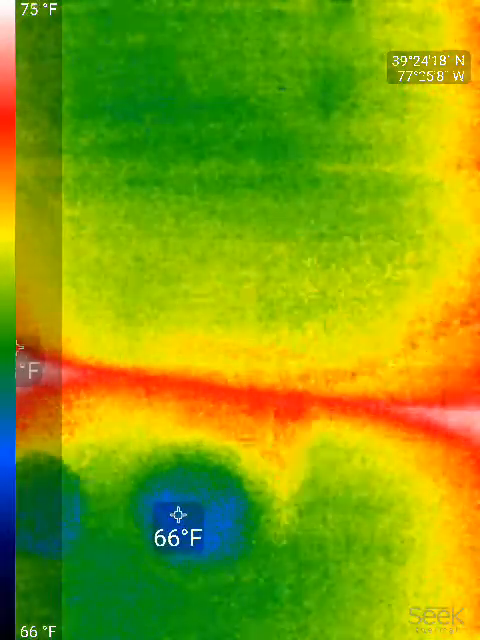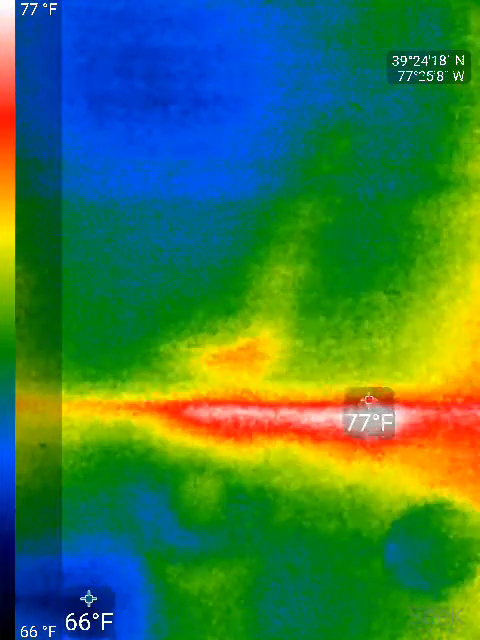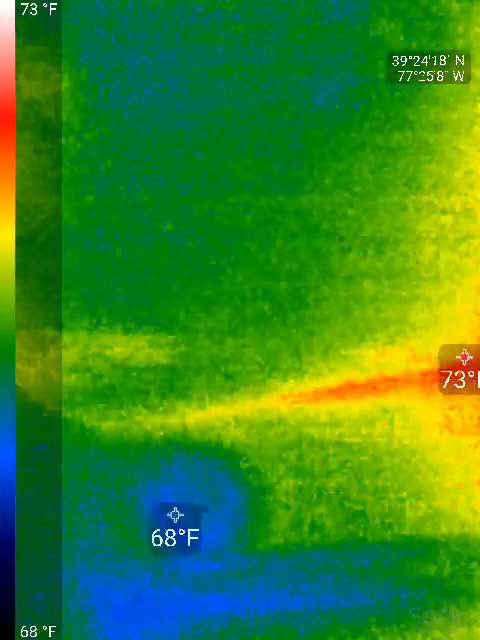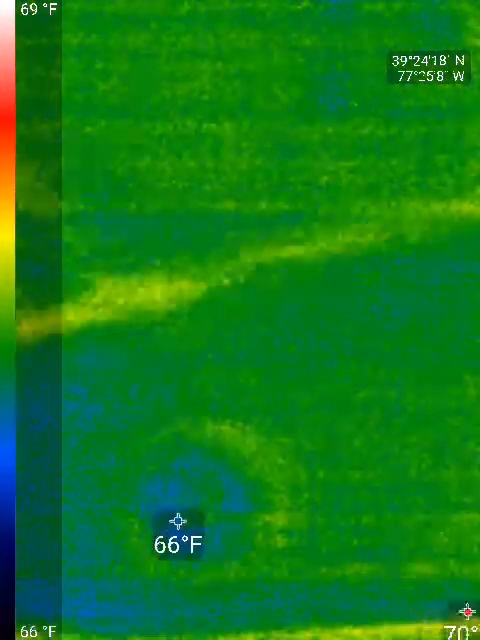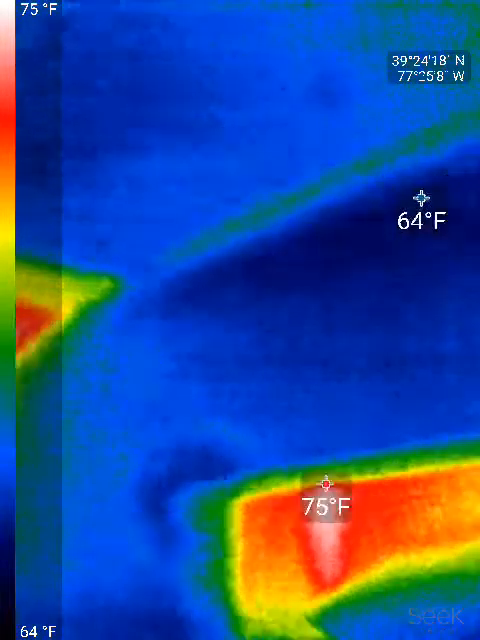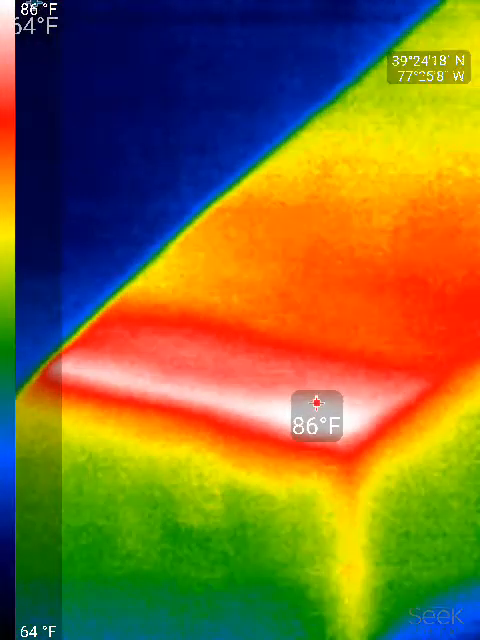This is the interior wall. Here next to the attic access we have a 77, so that's actually a little bit of an insulation issue. A lot in this house is just the thermal sealing that wasn't done up in the attic, that's just spray foam.